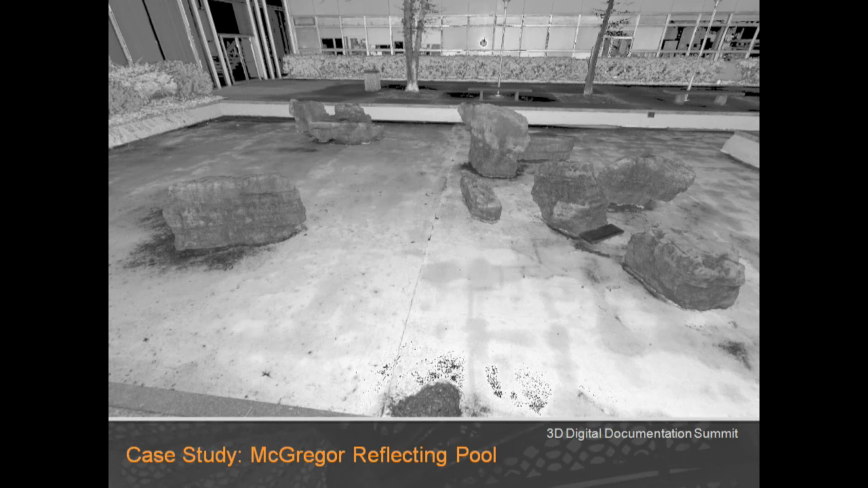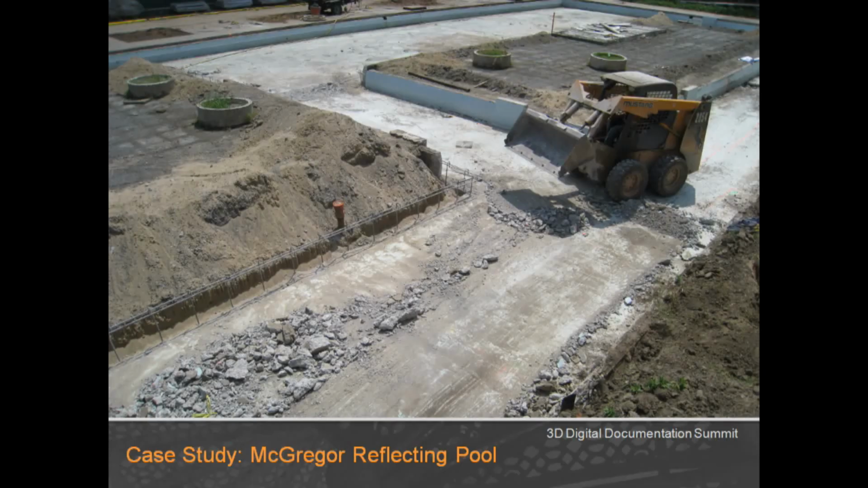So we used the point cloud to create our existing condition drawings, but we also made diagrams for reassembling all the different components during construction. And this is one of the projects where we got a little bonus value out of the point cloud. We unfortunately found another use for the cloud on this project.